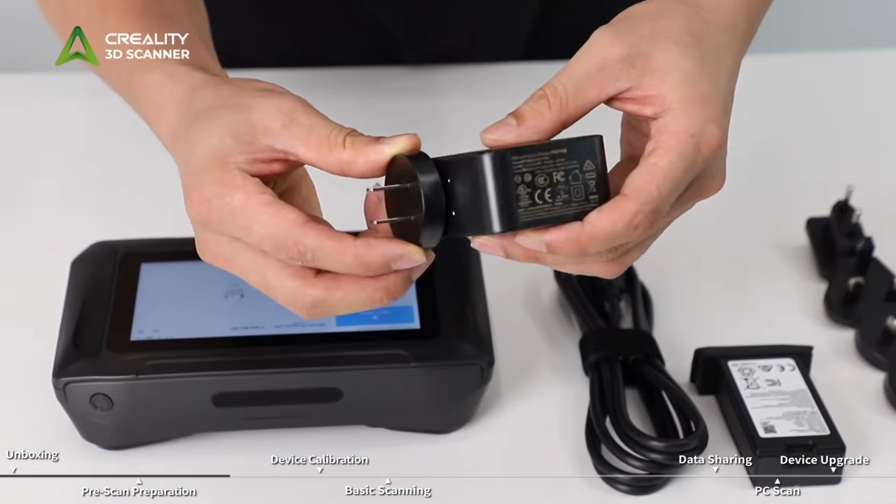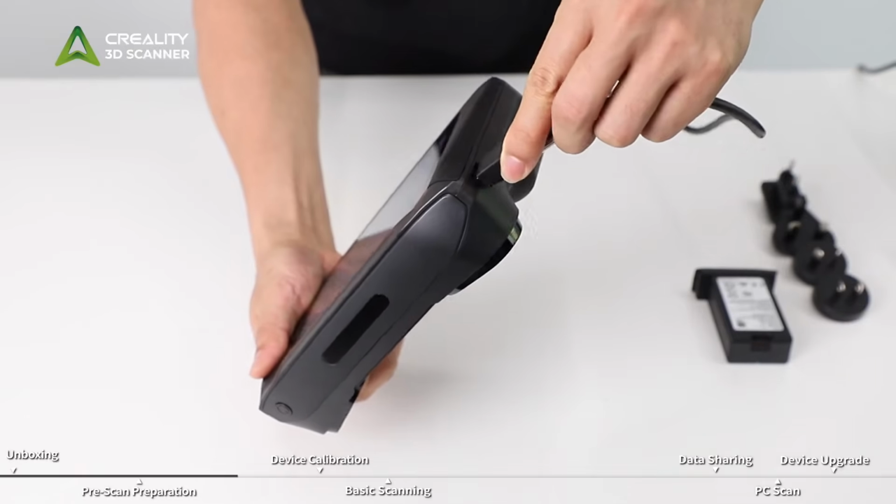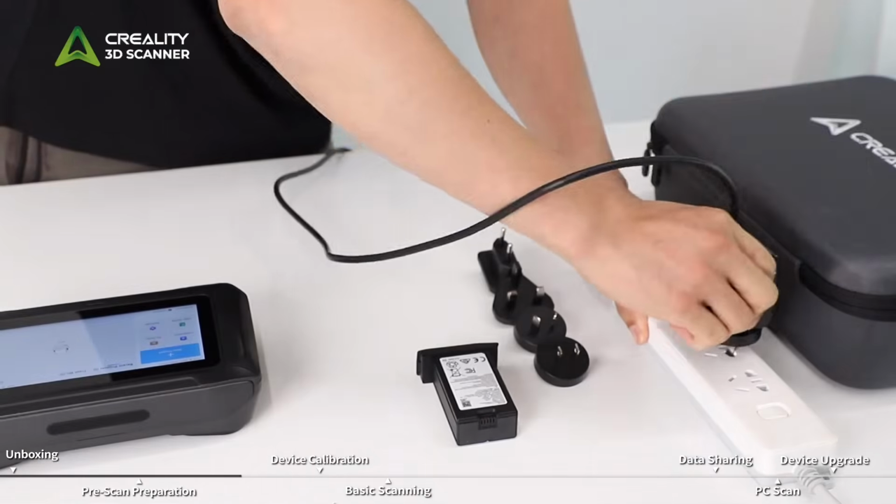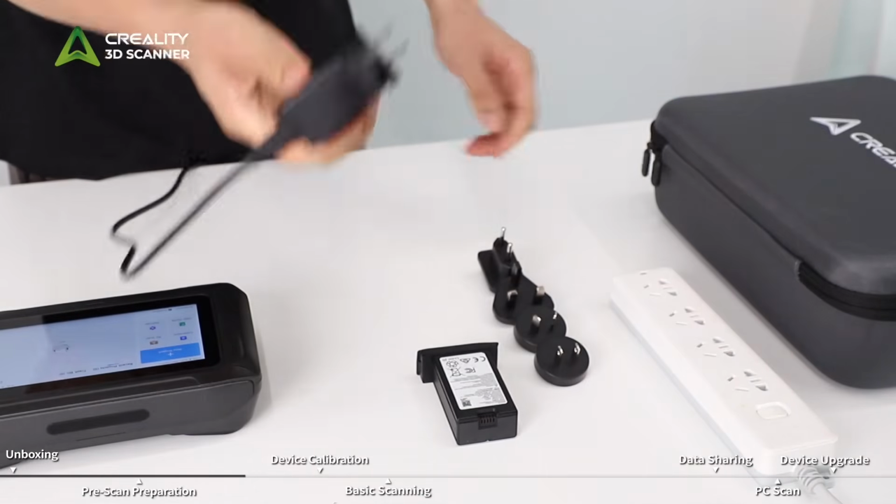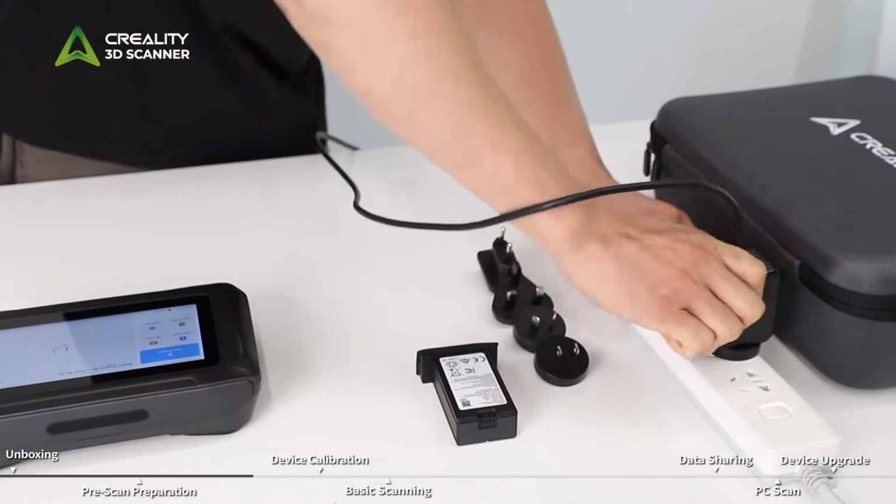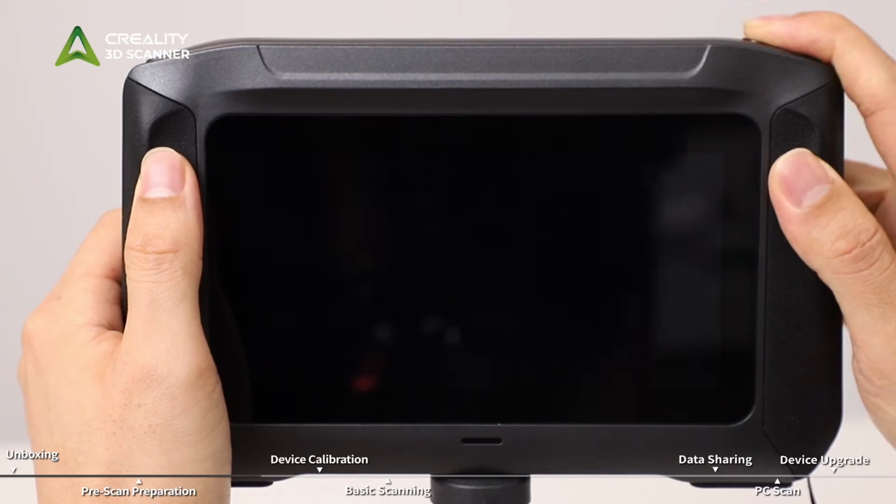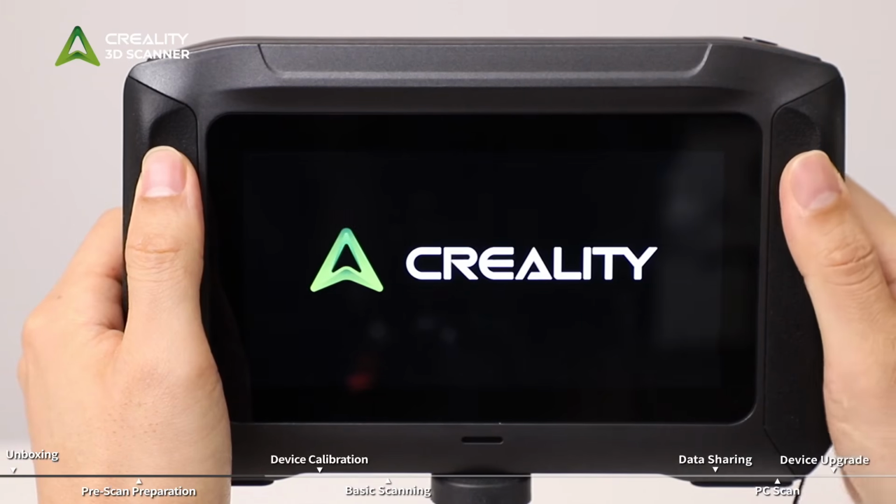Take the charger from the package and plug it into the port on the left side of the scanner to start charging. If the battery level is below 20% or the scanner fails to power on, please fully charge it first for a better user experience. Press and hold the power button for 3 seconds to turn on the device.